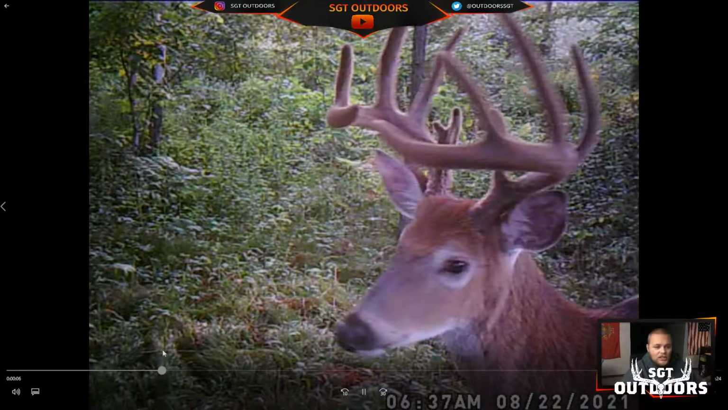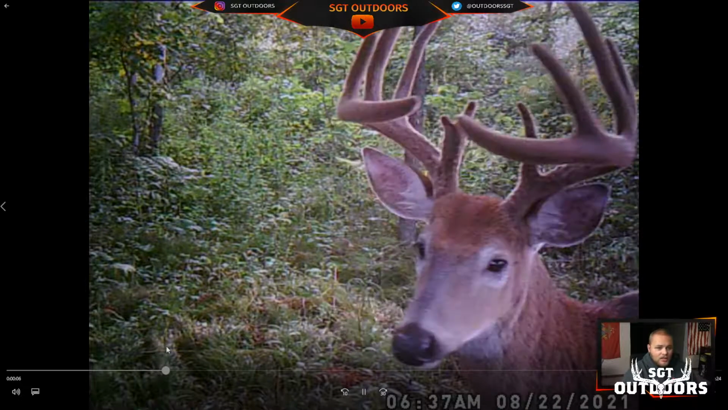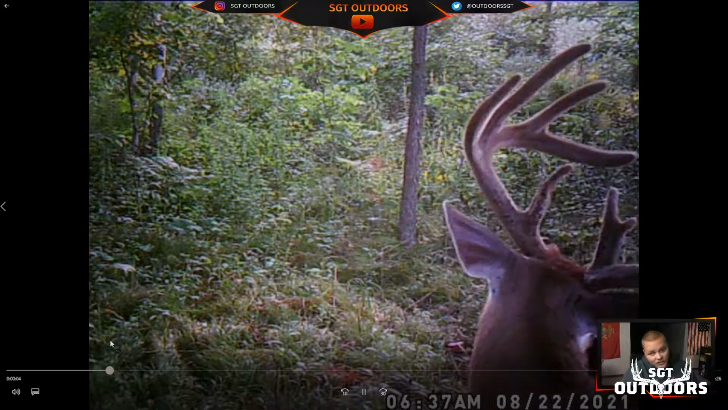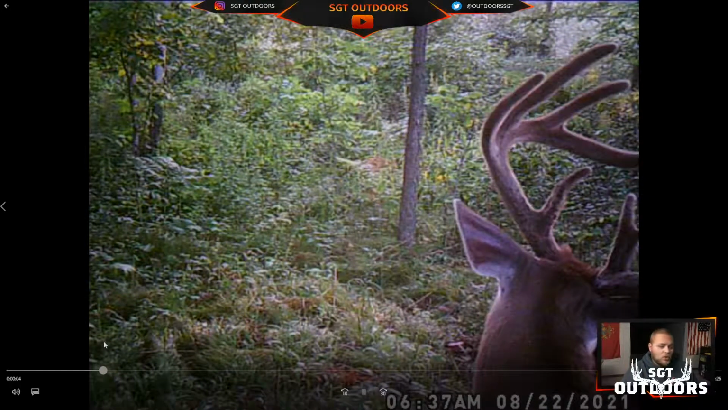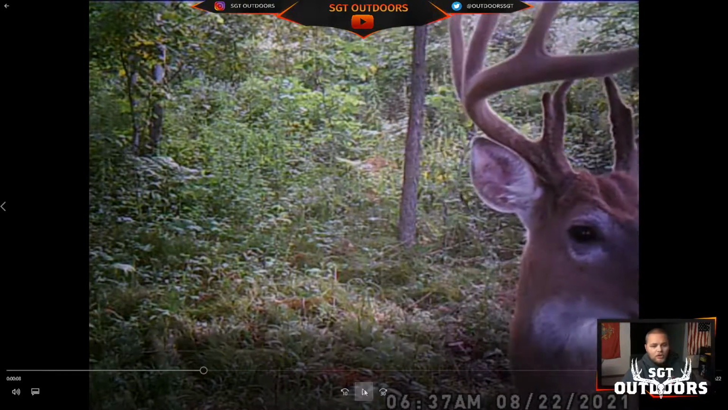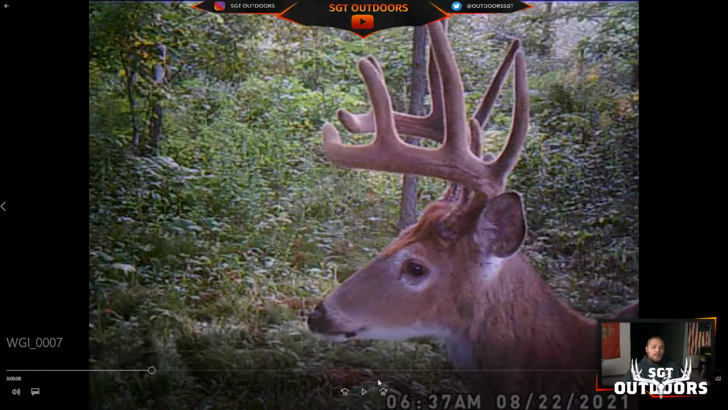It's definitely a perfect buck for Marilyn or Dad, their first buck. This thing is perfect for them. I don't know if I'd shoot it, just because my personal goals this year are to shoot one bigger than what I have on the wall. And although he has more points than my 9-pointer, I don't think he's much bigger than my 9-pointer.